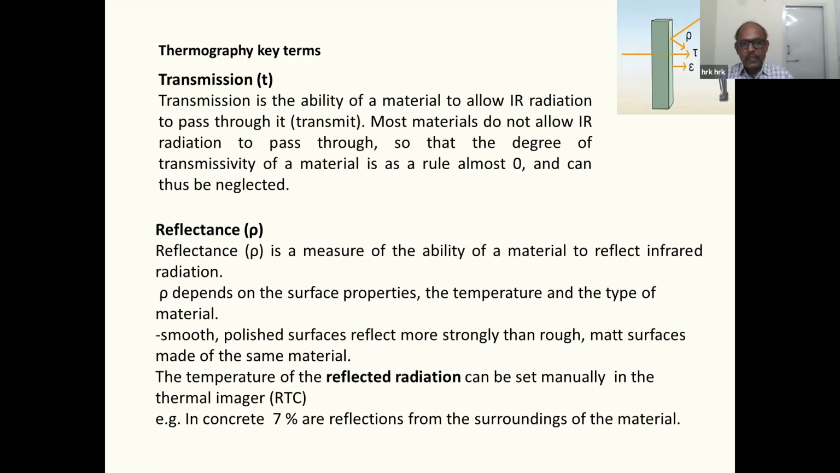That is originated from the object. So transmission, as we have seen, most of the objects are blocking the infrared rays, so it is almost not possible to transmit infrared through the object. Reflectance is from the surroundings. Radiation from the surroundings also falls on the surface and gets reflected.